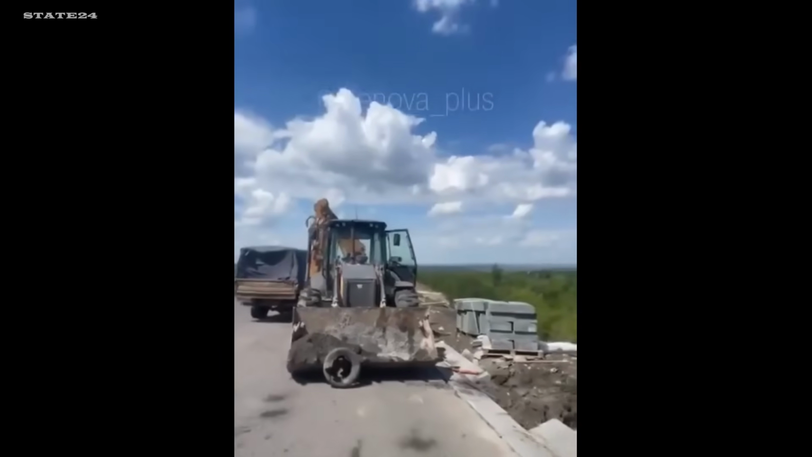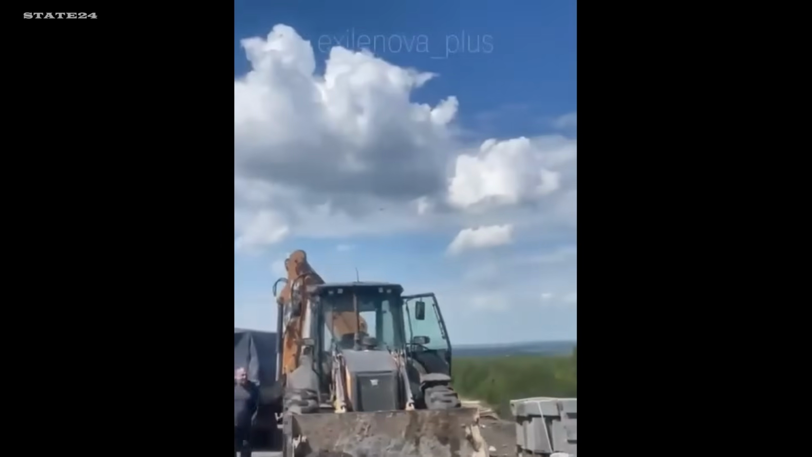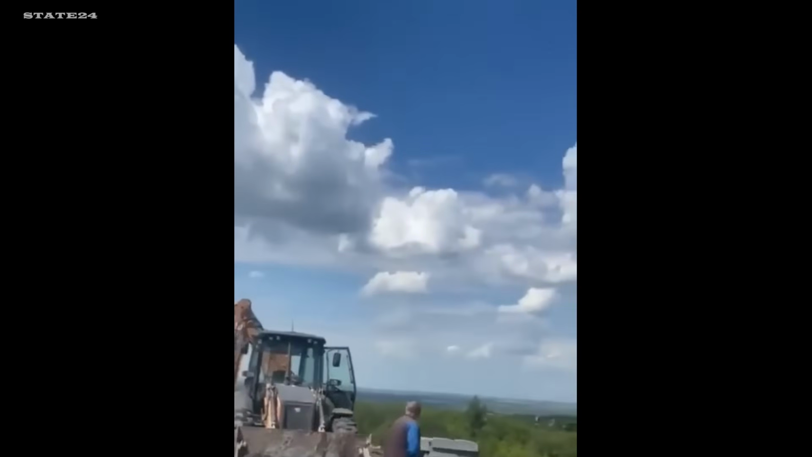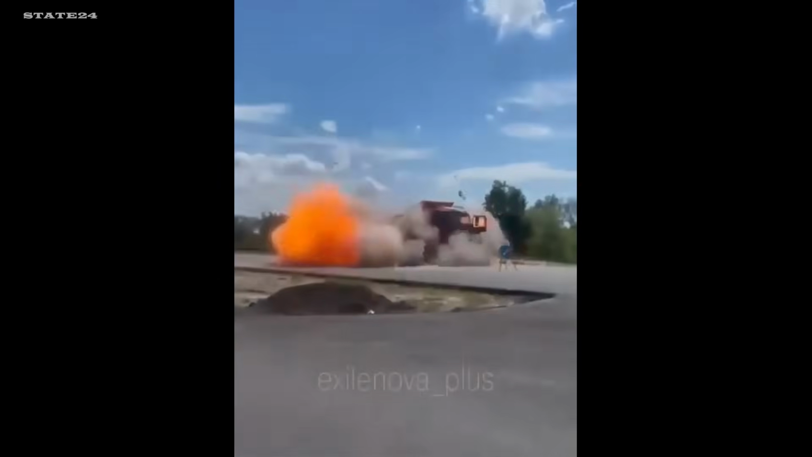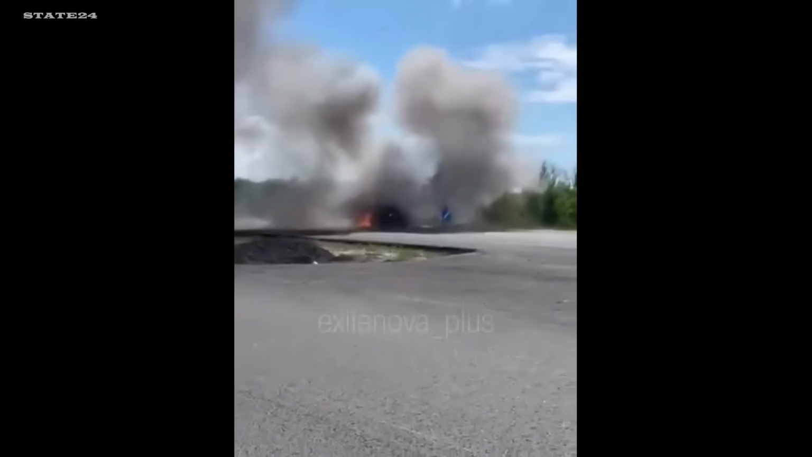Russian soldiers encountered a Ukrainian medium-range strike drone while carrying out logistics resupply near Horlivka. Despite firing at it repeatedly, they were unable to stop the drone as it rapidly approached the vehicle.